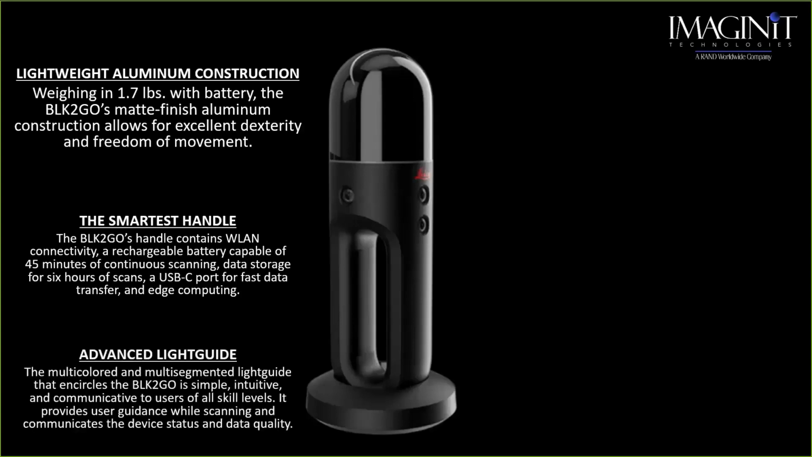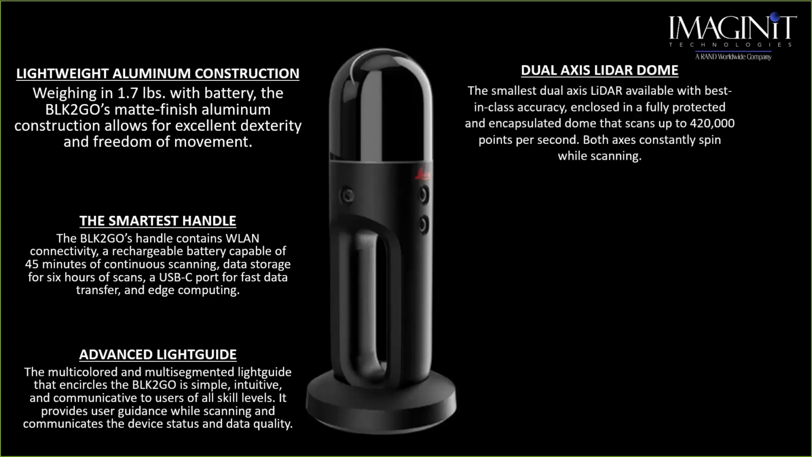The multicolored, multi-segmented light guide that enhances the BLK is simple, intuitive, and very easy to use. You don't really need a high skill set to be able to use this. The photos that it's capturing are really nice, crisp, and clean. It does have the dual axis lidar dome, and it's going to capture up to about 420,000 points per second. It's fully protected, so you see the top of the unit, it looks like the big glass dome.